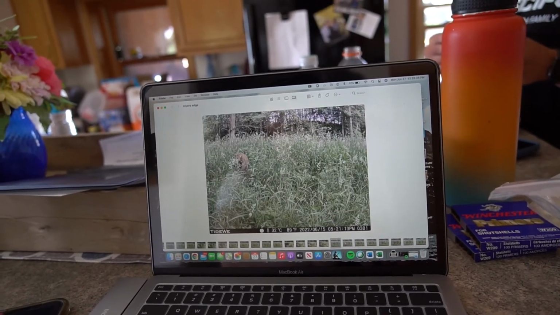Another nice buck. This one is definitely a little bit bigger than the last one that I just showed you guys. So I think this is a completely separate buck. Hopefully some of these deer actually stick around the piece of land that we got, and we can see some growth on these deer all throughout the summer into fall. So another awesome deer.